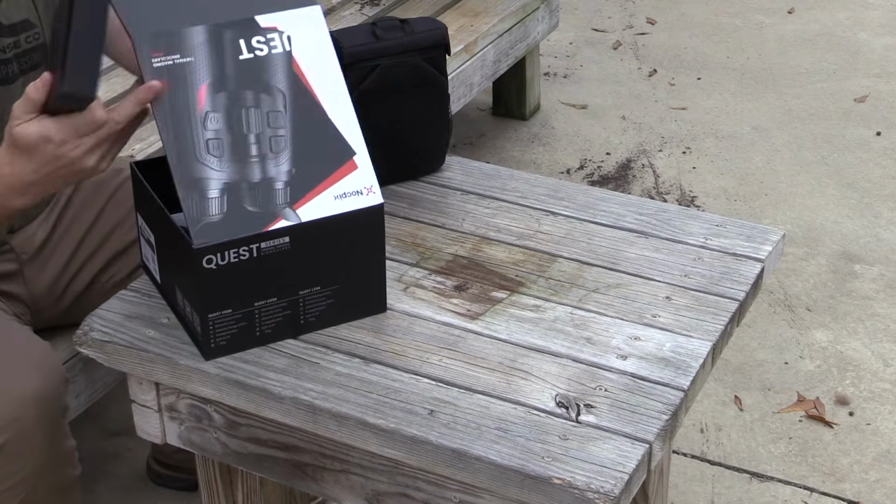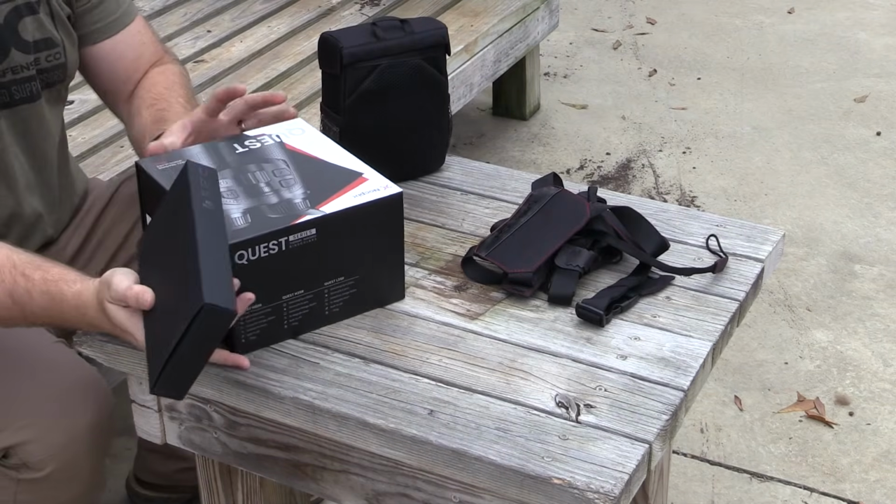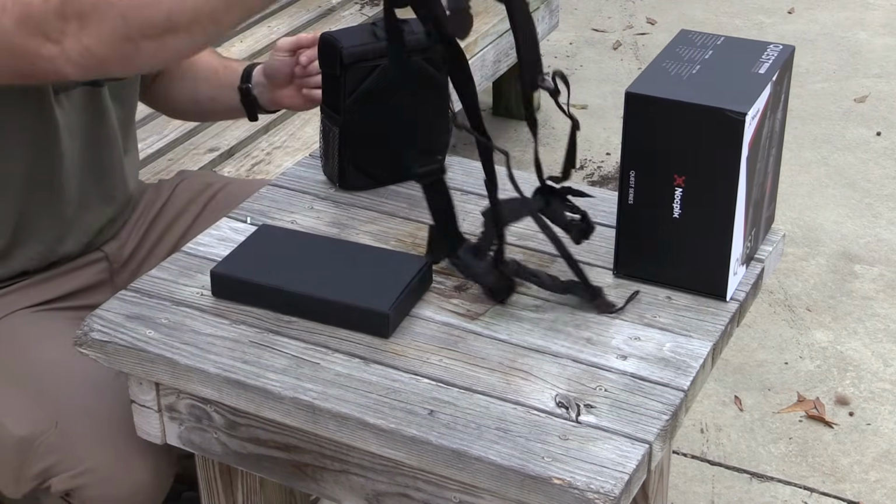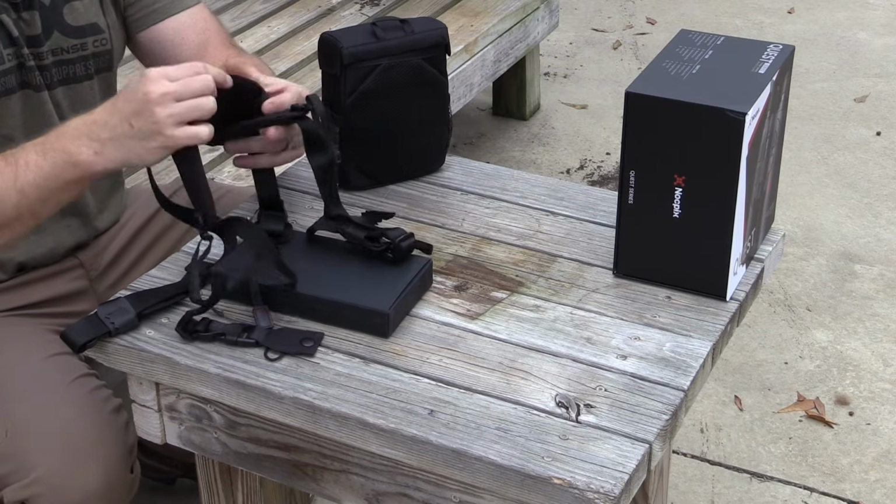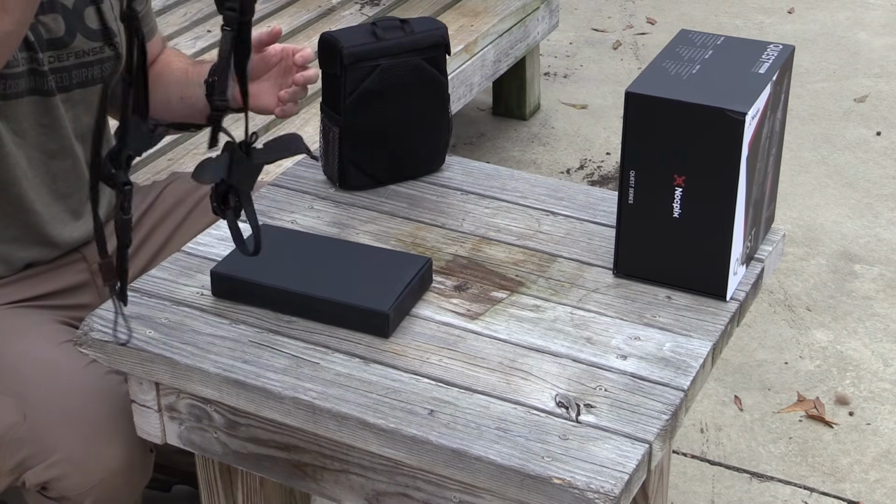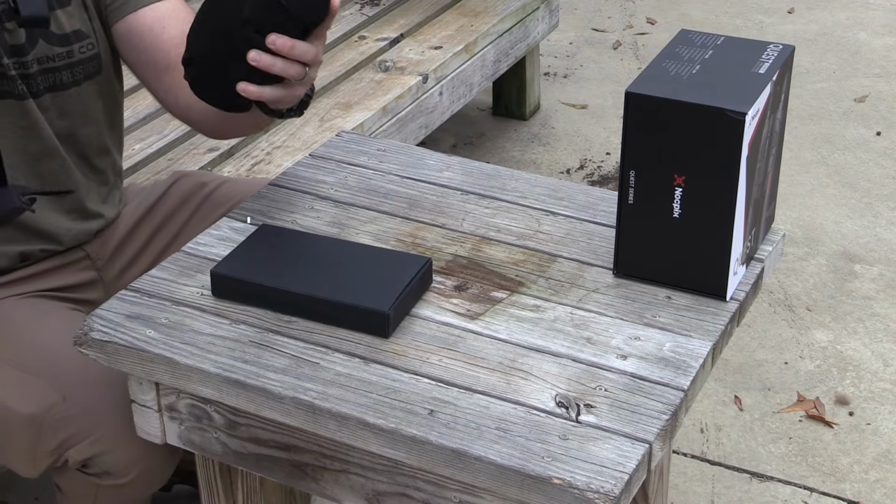We're just going to do kind of an unboxing, which the unboxing portion gets kind of boring, to be honest with you. So I try to breeze through this if I can. We're just going to set this box right here in case I need to pull some specs off. You do get a bino harness, or not really a bino harness, but a chest rig. So very similar to if you guys are used to running binoculars where they're hanging down on your chest, you're going to get a specific set of straps that go with this kind of bino harness pack, which is really nice.